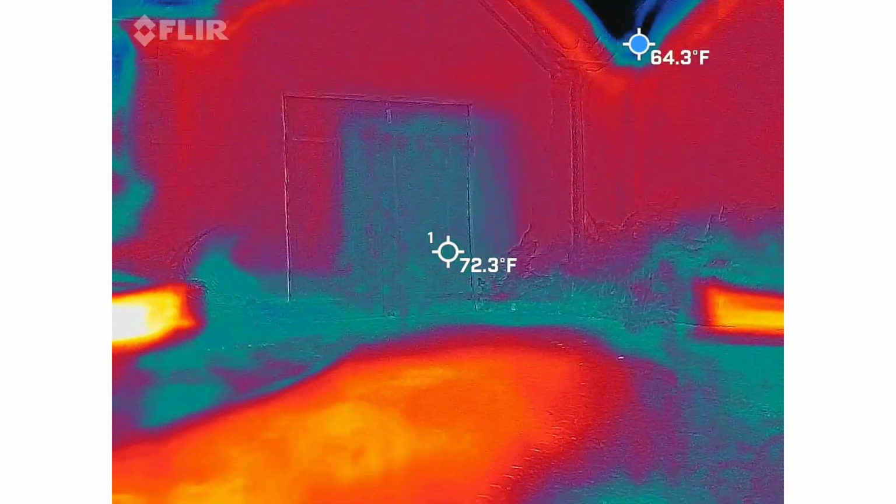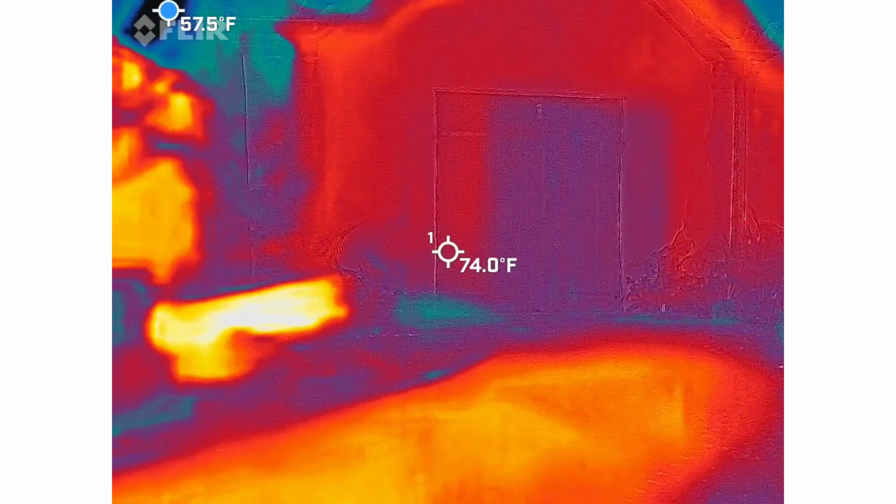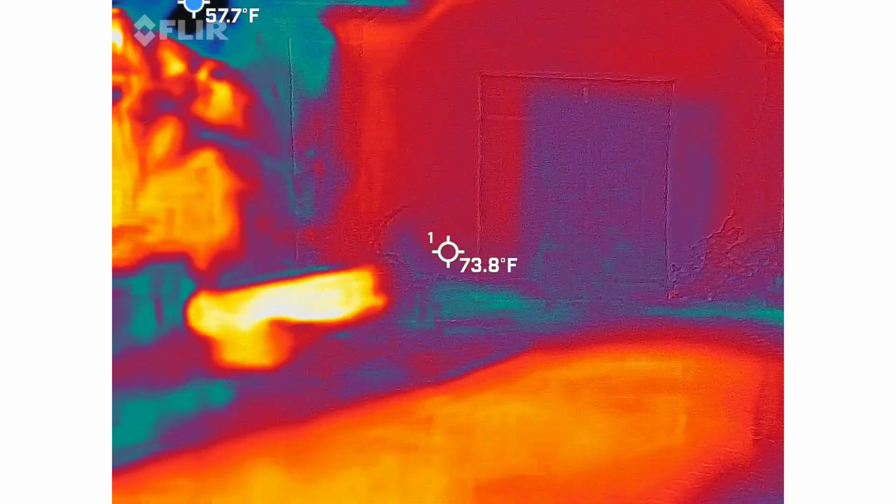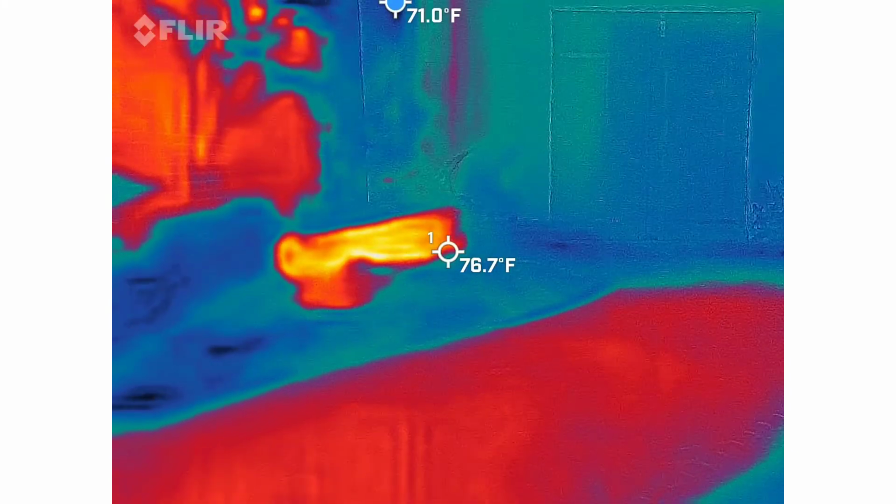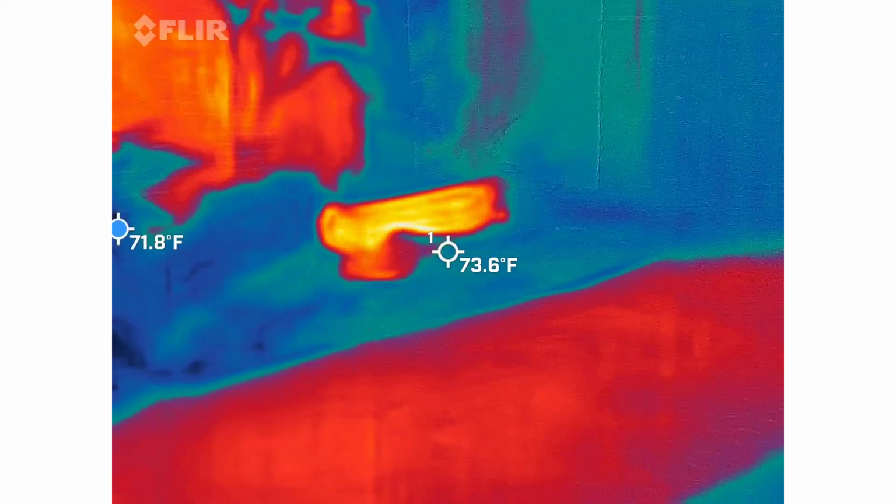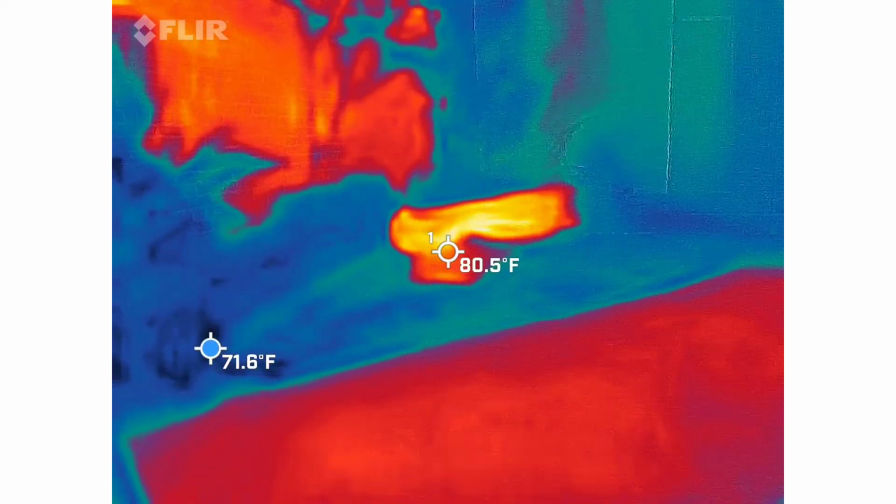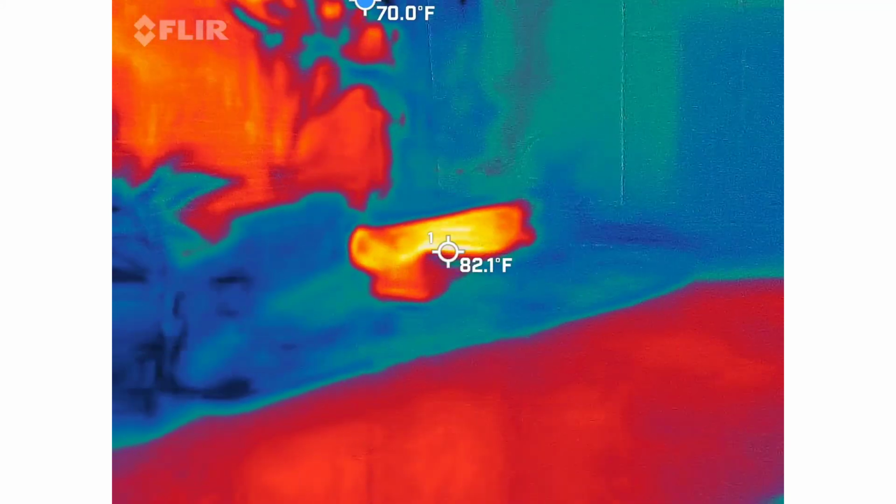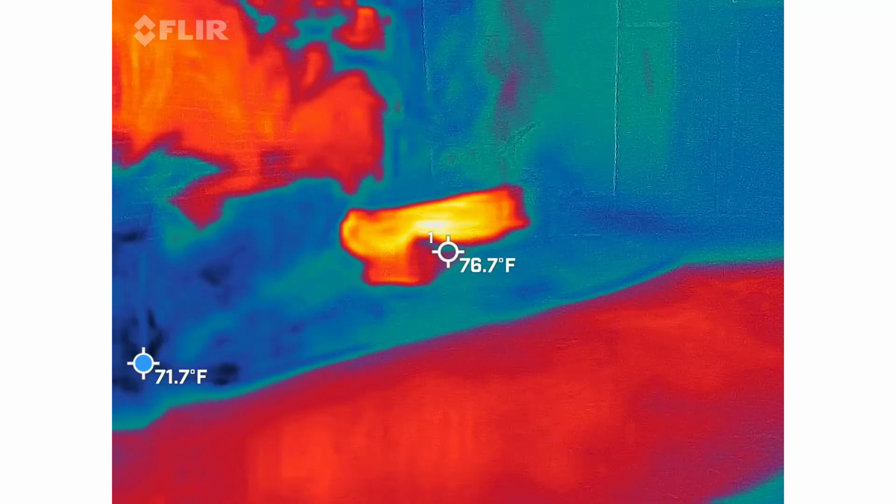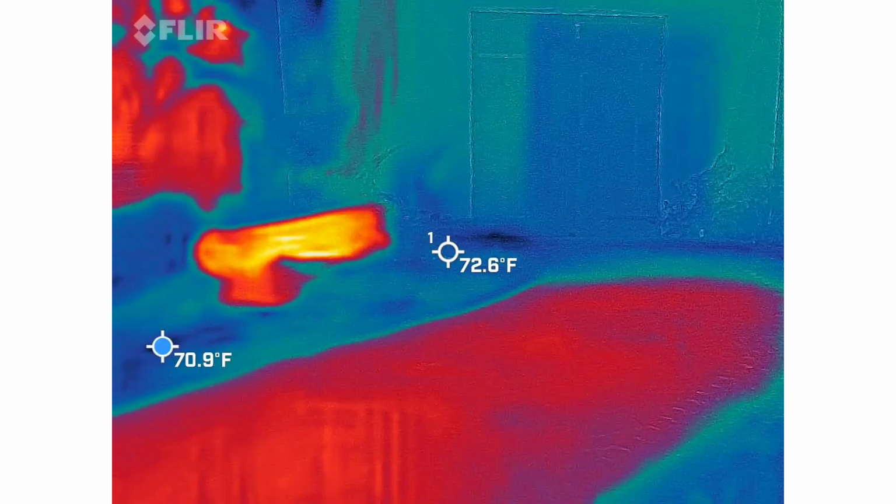Discerning what it looks like. I guess it's pretty good.